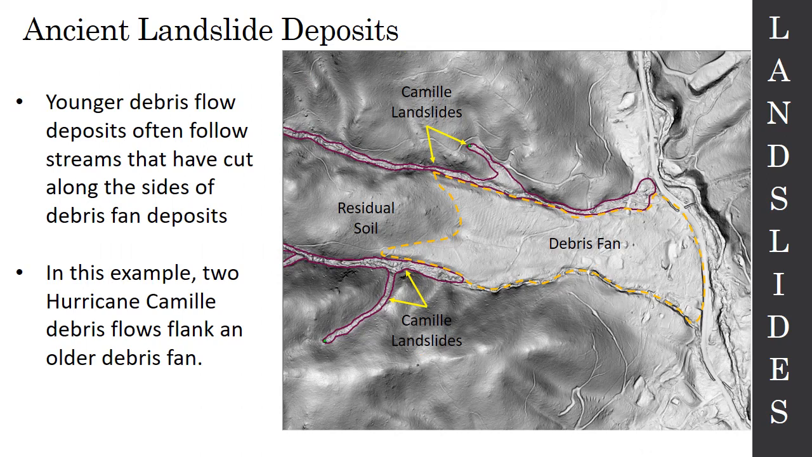The other reason that we map landslide deposits is because they tend to show where landslides may occur again. And it's really easy to see examples of these in Nelson County. So here we have a nice debris fan, a nice landslide deposit that has been collecting over geologic time. But on either side of it, there is essentially a first order stream, a young stream, and those are full of Camille landslide materials. These are the tail ends of debris flows that occurred during Hurricane Camille.